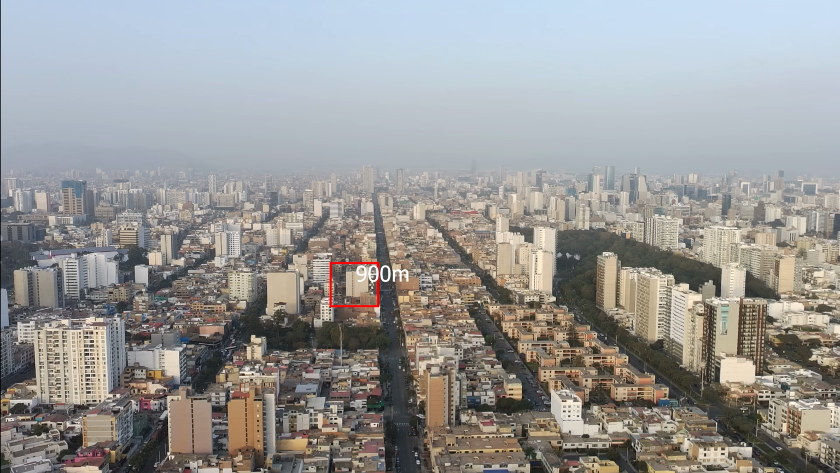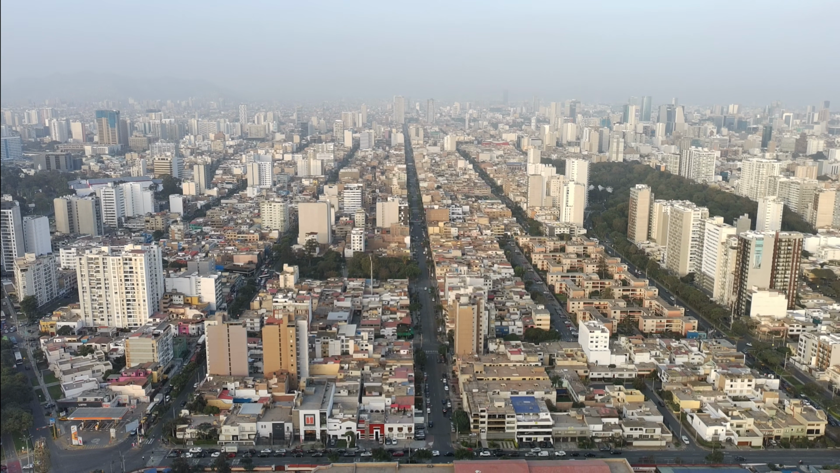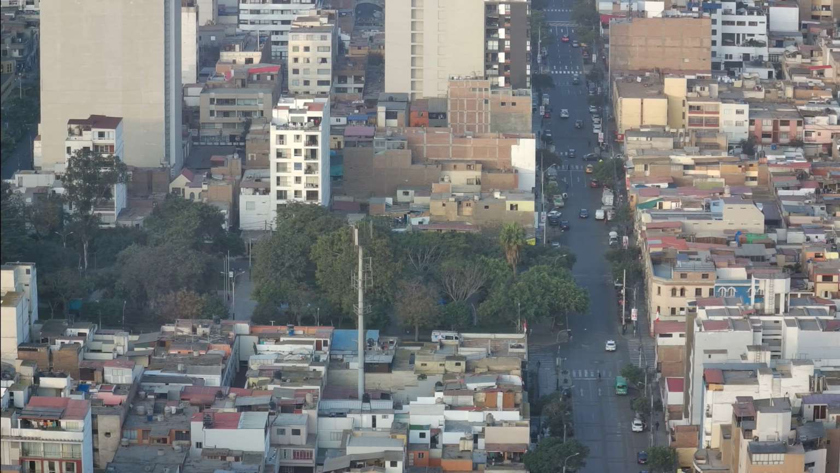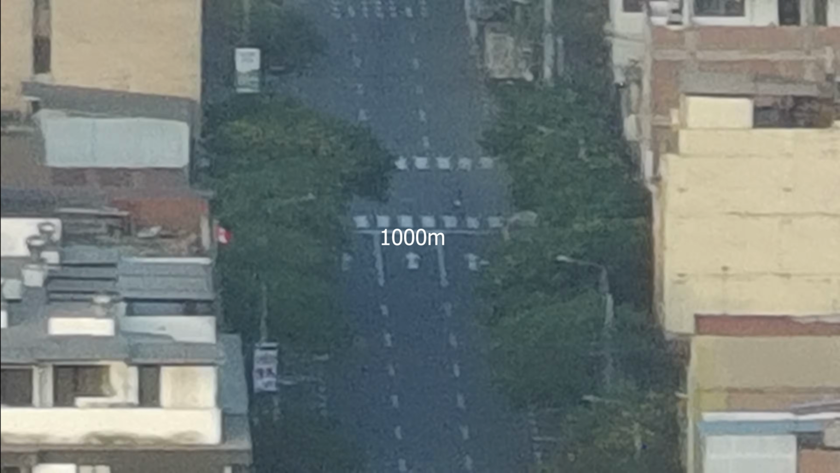This building here is 900 meters away. Right now I'm looking at objects 1 kilometer away.